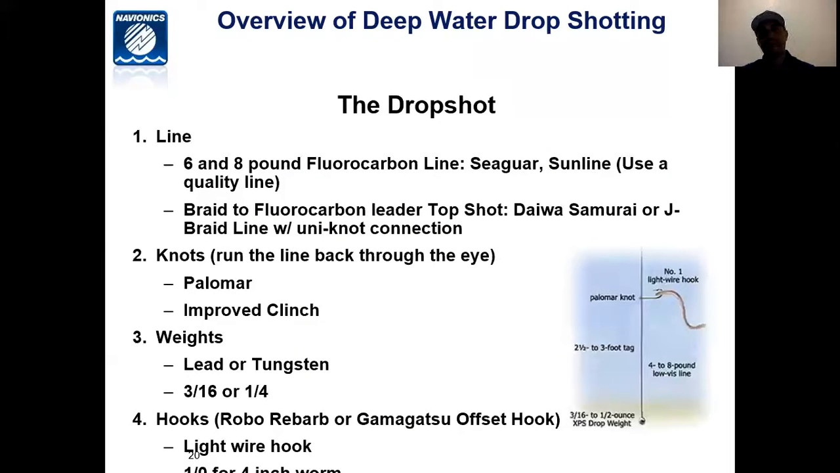So let's talk about the drop shot. Typically, we're going to use 6 or 8 pound fluorocarbon line. Depending on the circumstances, you could use heavier. You could use lighter. Now, I tend to not go any lighter than 6 pound, but my team partner is known to use 4 and 5 pound. My thing is, if I got to go any lighter than 6 pound, that may just be a fish I don't need to catch.